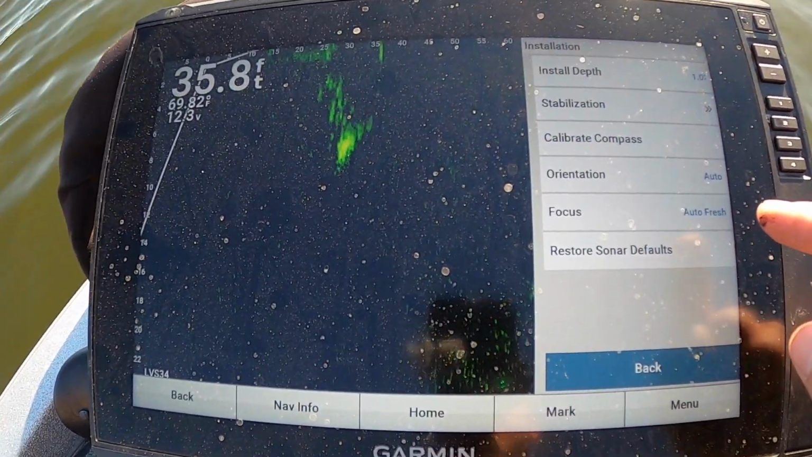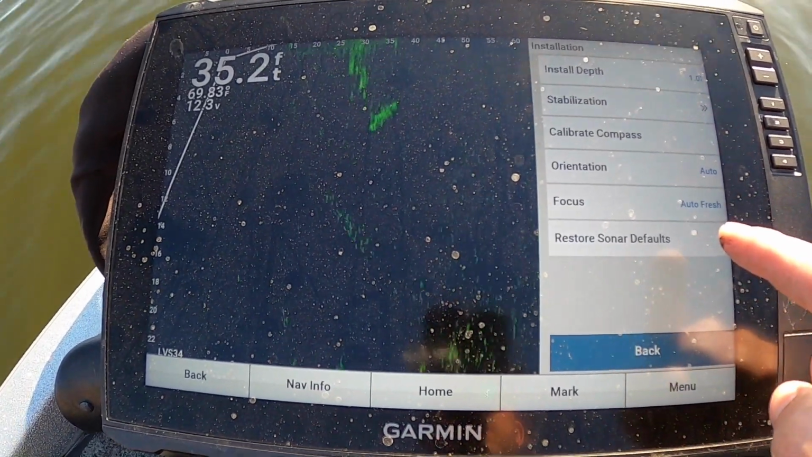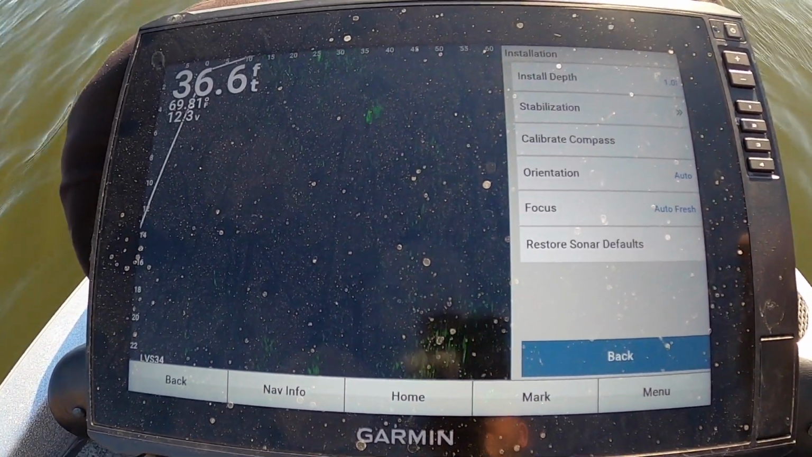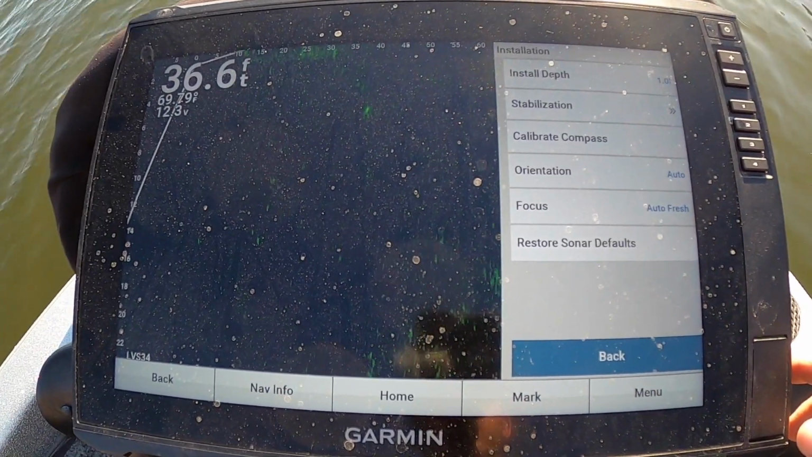And if all else fails and you're messing with everything and you feel like you screwed something up and you can't get it back right, just restore sonar defaults here and start messing with everything again. You can't mess things up. If you do, this is just your go-to button and it'll get everything right again, and you start from square one. All right, so that's a little 101 on how LiveScope works, kind of diving into the settings and just help you get familiar with it.